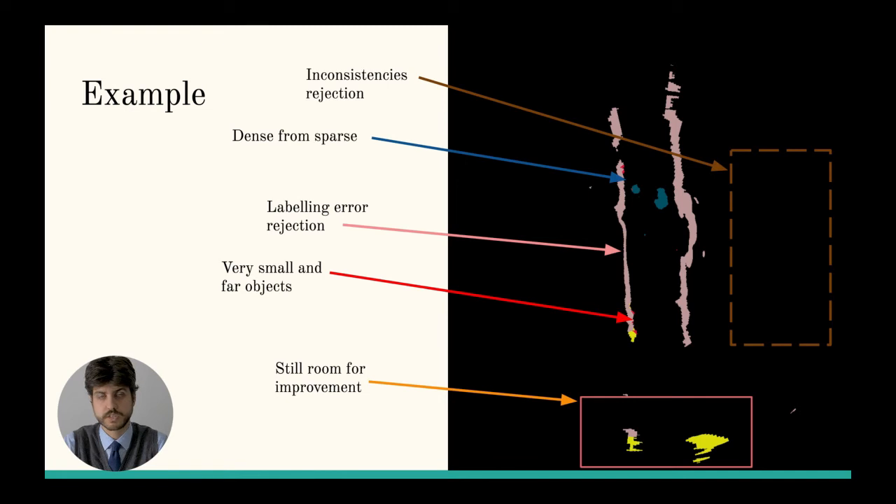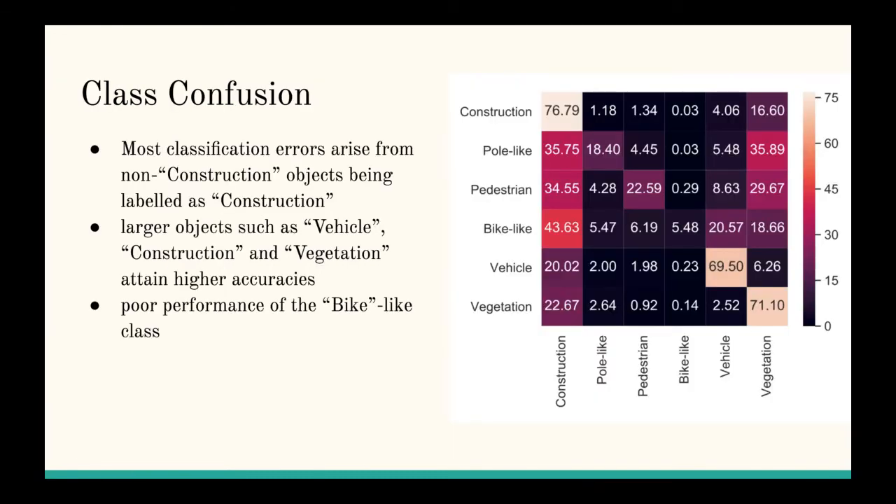Nevertheless, the neural network is able to generalize and remove most of the inconsistencies and the multipath reflections. It is true that not all the inconsistencies are removed, so we know there is room for improvement. Here are the quantitative results of our pipeline.